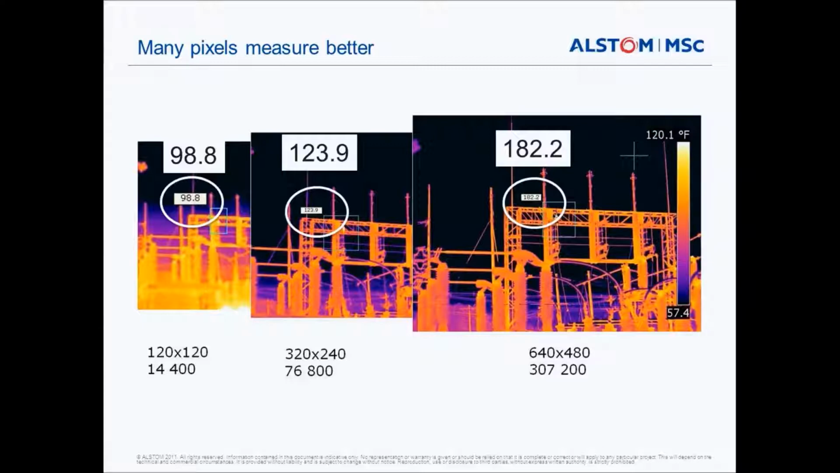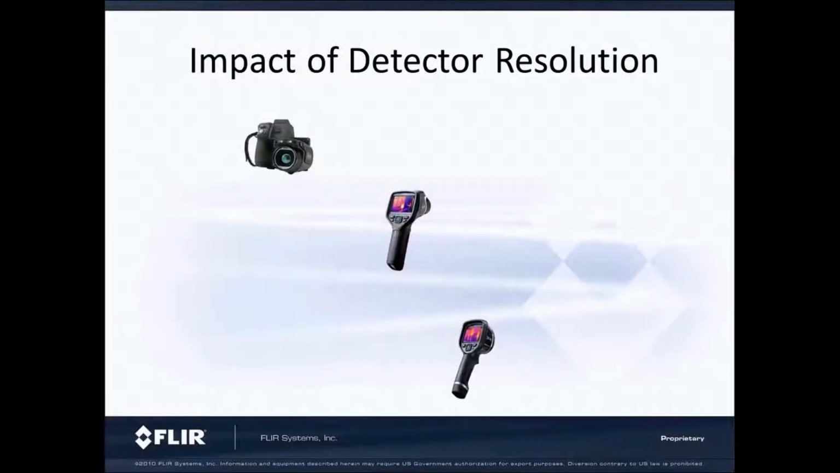But because of the fact that the camera has such large pixels that it's working off, they can actually be measuring the hot component, which might be 90 degrees, and also measuring the background temperature, which might be 20 degrees, and really what your temperature gun or spot radiometer is giving you is an average of those two. And so you walk away from the machine thinking there's no problem, but in reality, if you had an appropriate camera with a reasonable resolution, you would have actually detected the 90-degree problem.